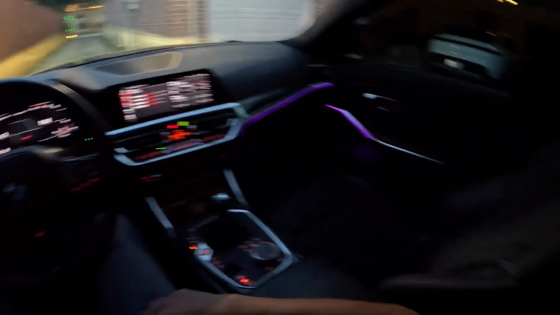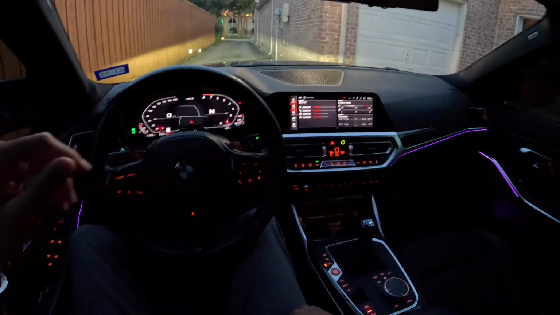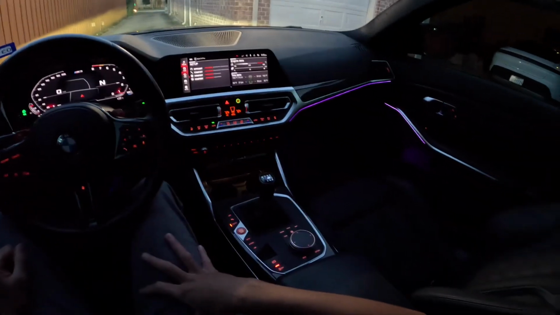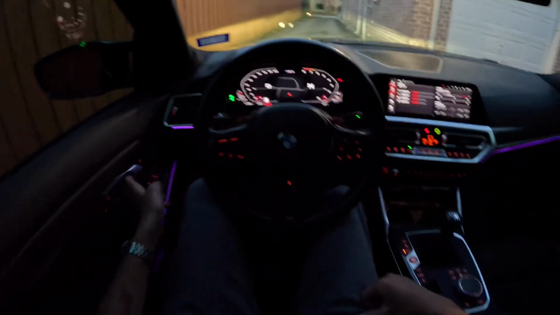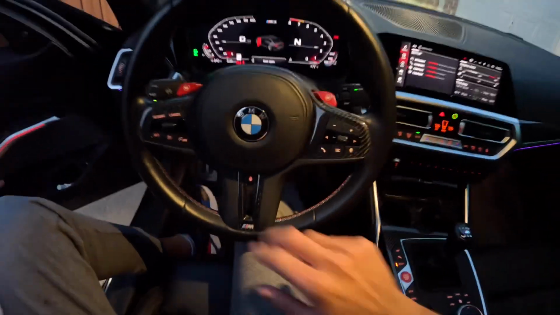But yeah, I have the 2021, so it's the iDrive 7, not the iDrive 8, which I prefer. I don't like the giant screen. I think this screen looks way better, to be honest. And I have the comfort seats with the carbon fiber trim. Let's walk around it. Got heated and ventilated front seats and the heated steering wheel. I also love the carbon fiber trim on the steering wheel.